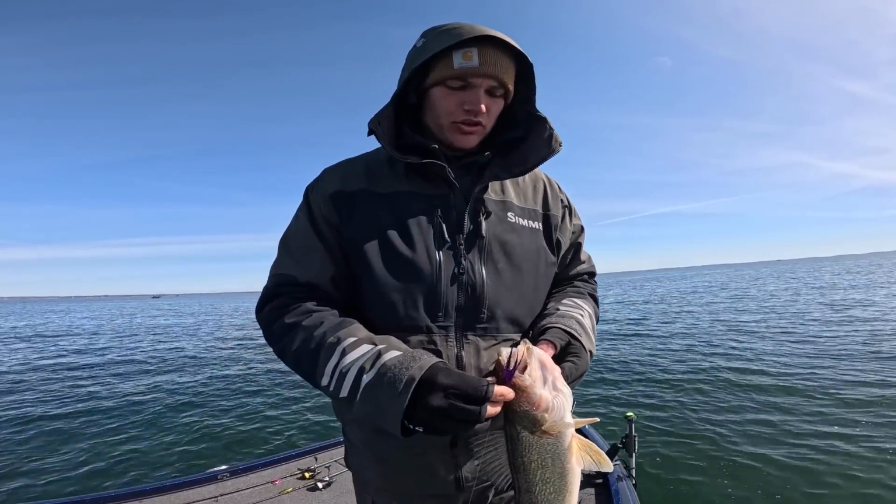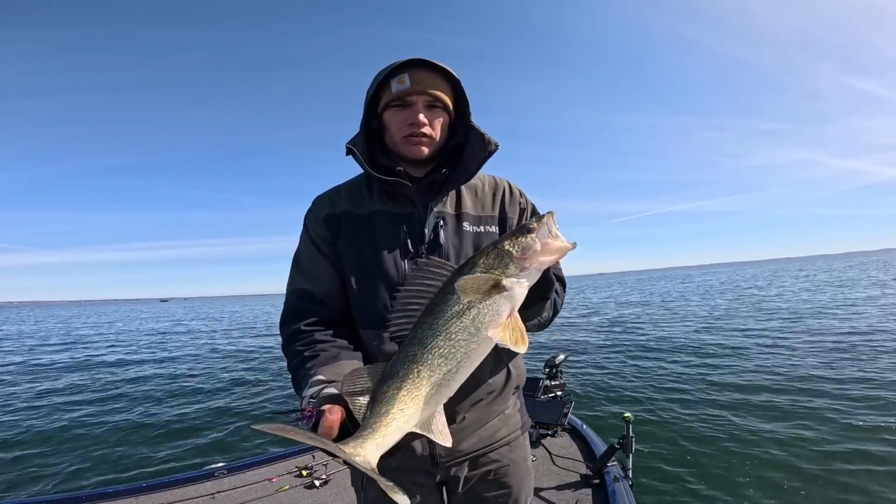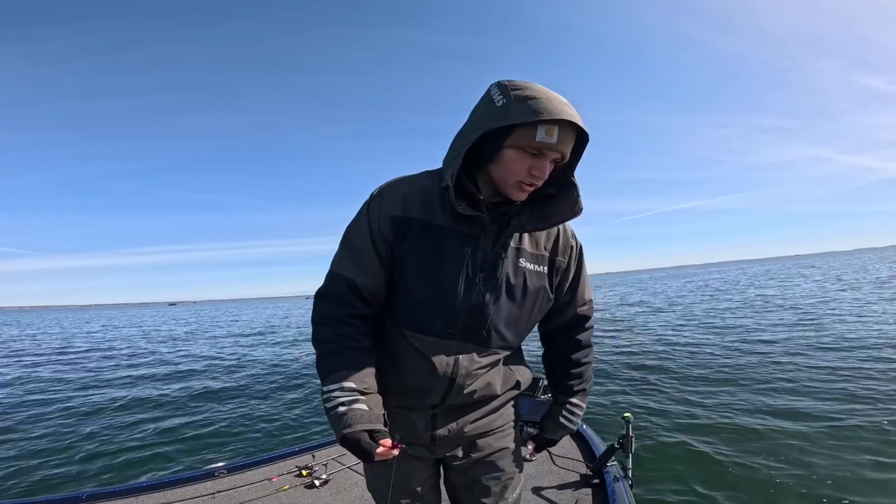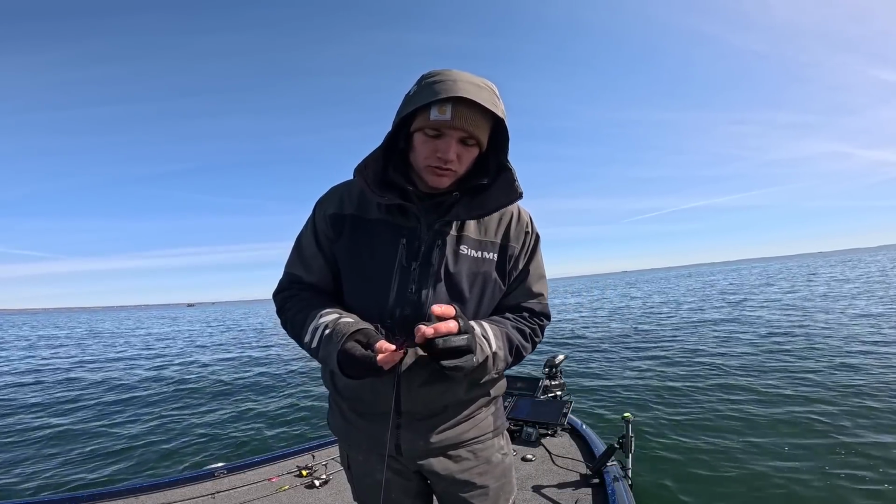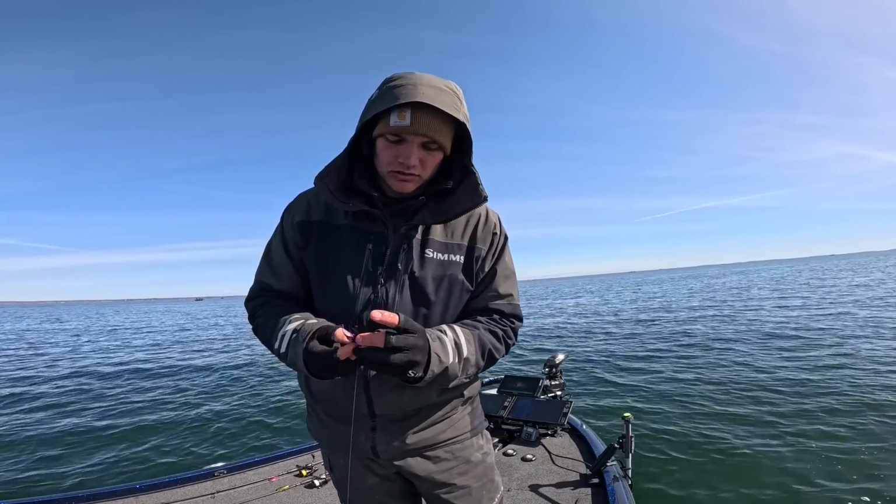Pretty much every fish I've pitched at so far has eaten, so that's a good sign. Hopefully I can find some bigger marks and pitch at those, but as of right now everything's kind of looking similar.